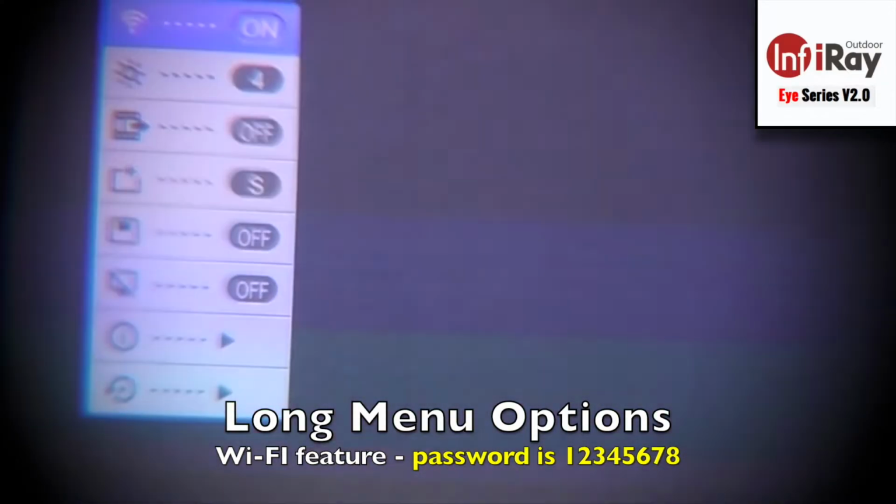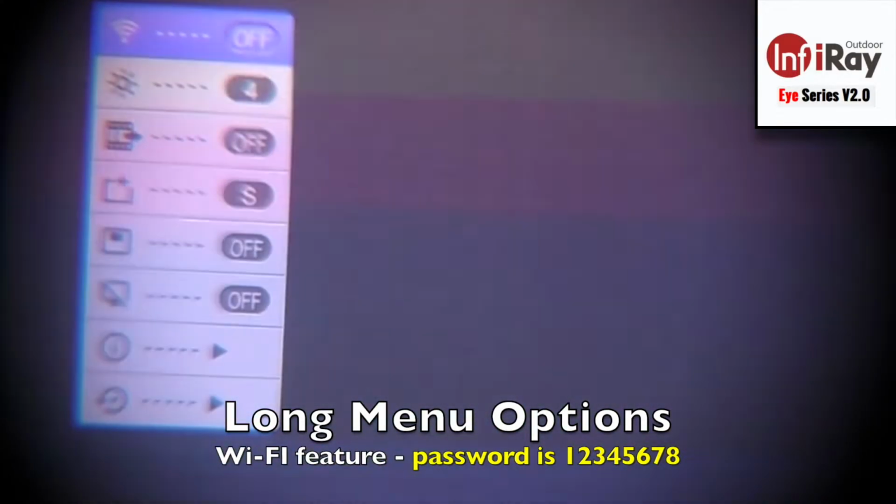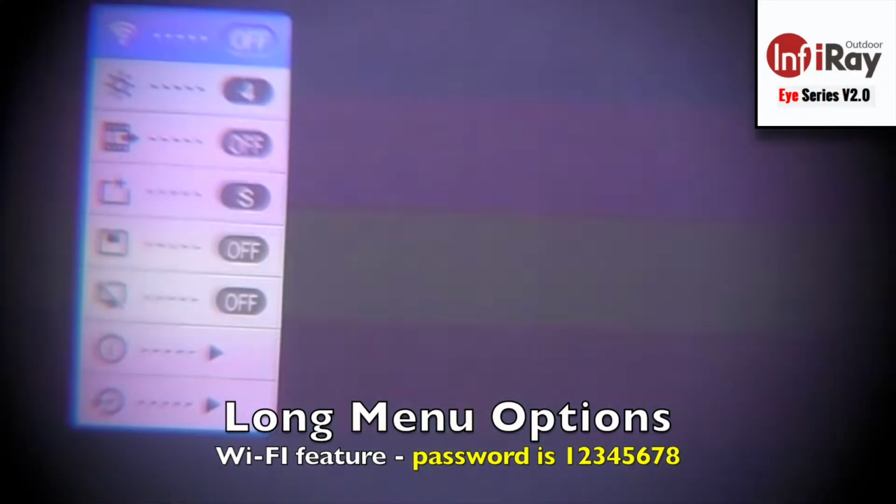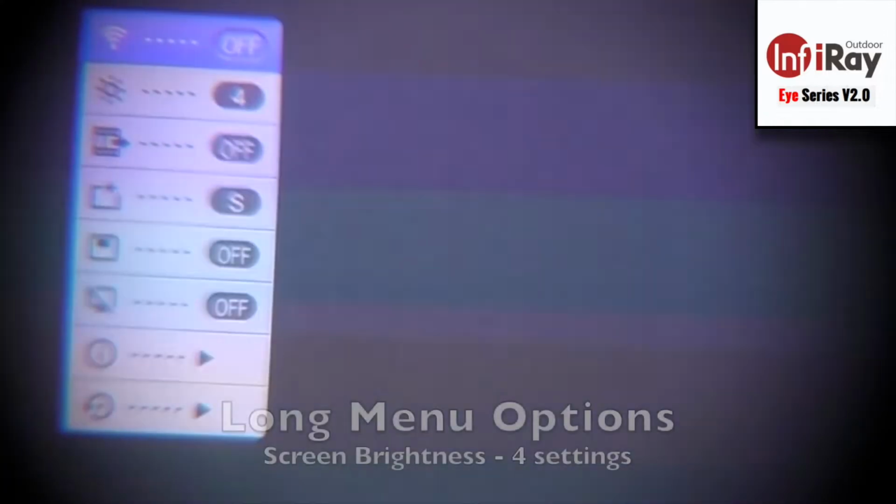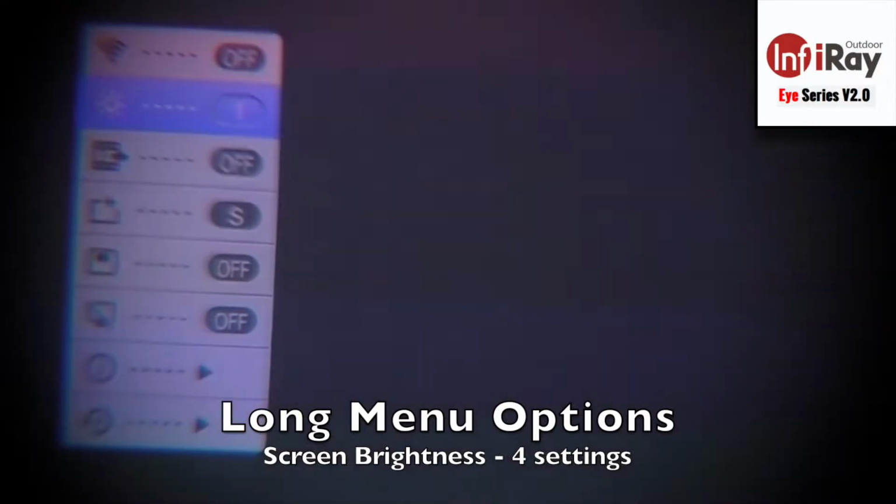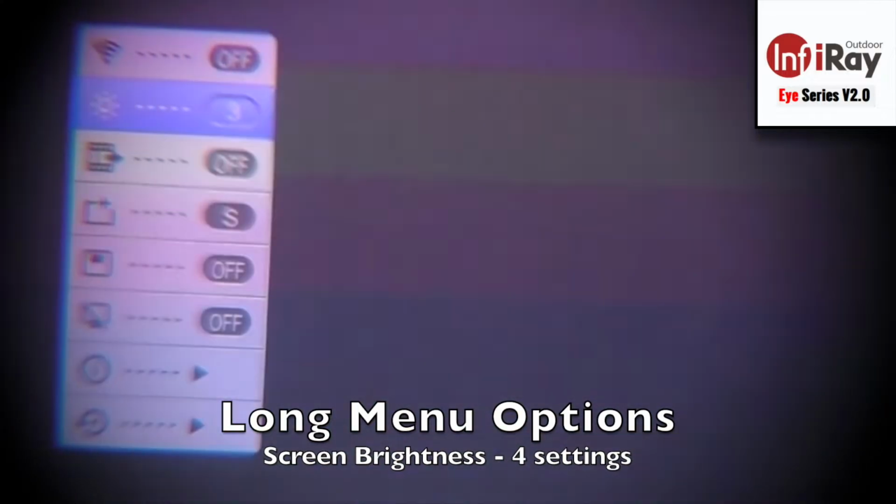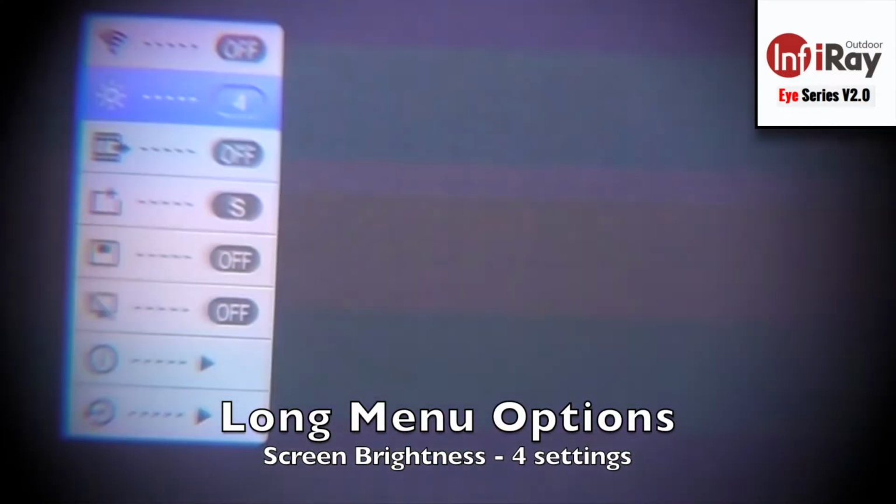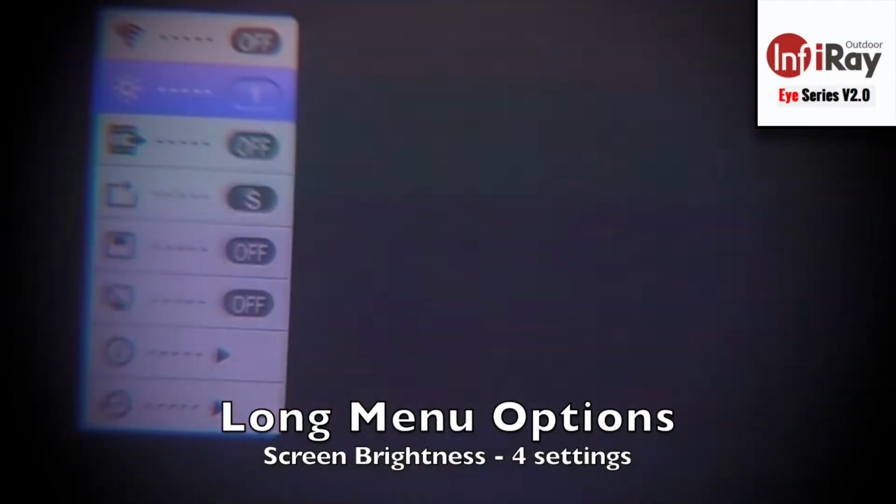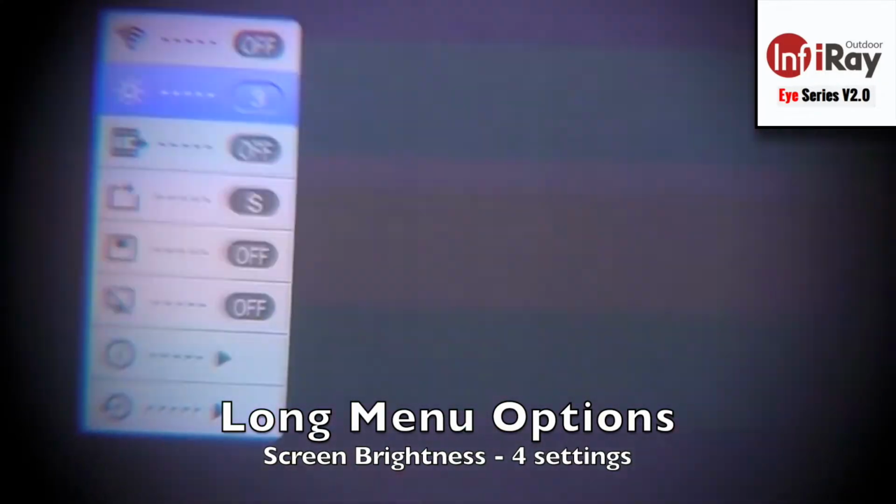With Wi-Fi on, you can then connect to an external device using the E3W as a hotspot. The password is 12345678. Next icon down is screen brightness, of which there are 4 settings. So there's 1, 2, 3, and 4. You might be able to squeeze out a little extra battery life by running in the lower 1 or 2 setting. I recommend the higher 3 and 4 for best image resolution and detail.